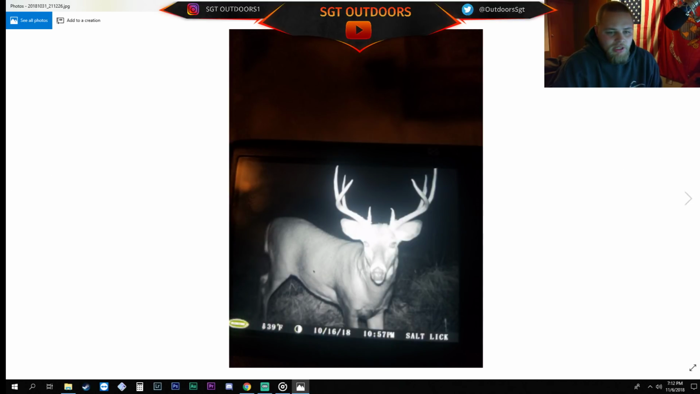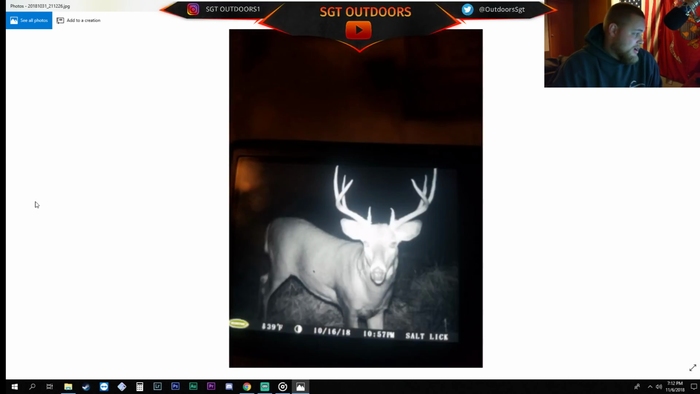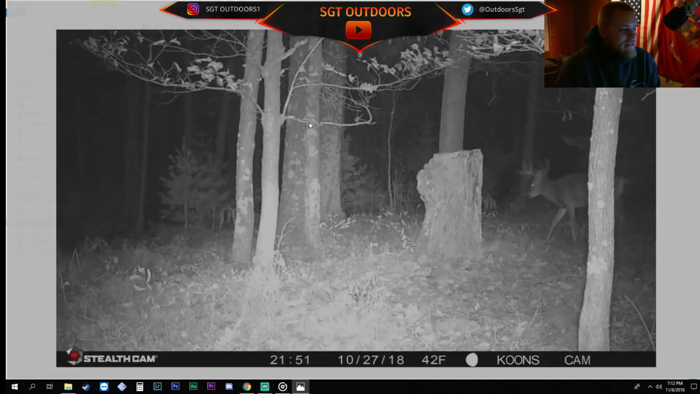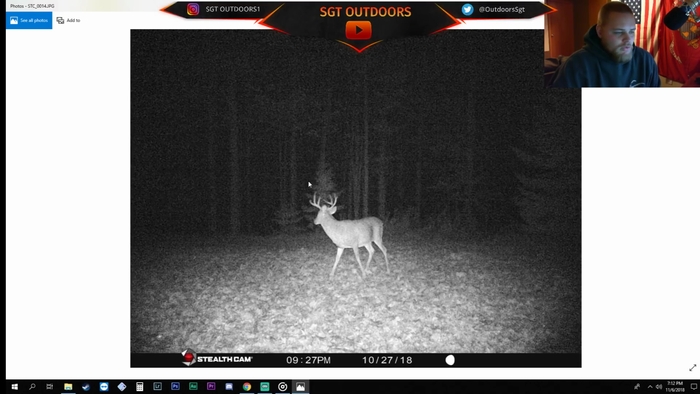Those are definitely different bucks. They're both giants. Good luck out there. I hope that you can get on those guys and they make a mistake for you. Come within bow range. All right, let's go to Ken. He's got some beauties wandering around as well. You got one in the background there. Great looking buck.